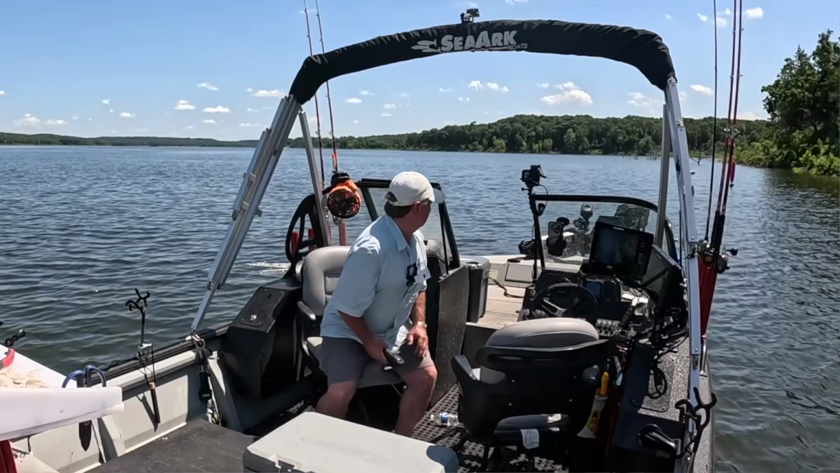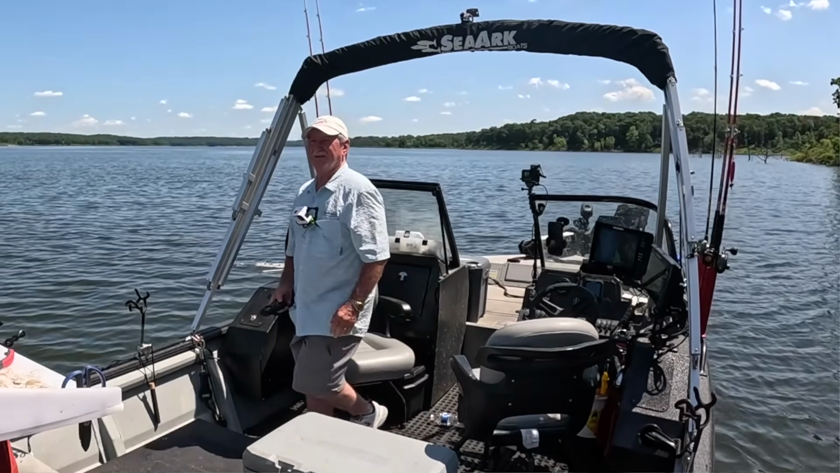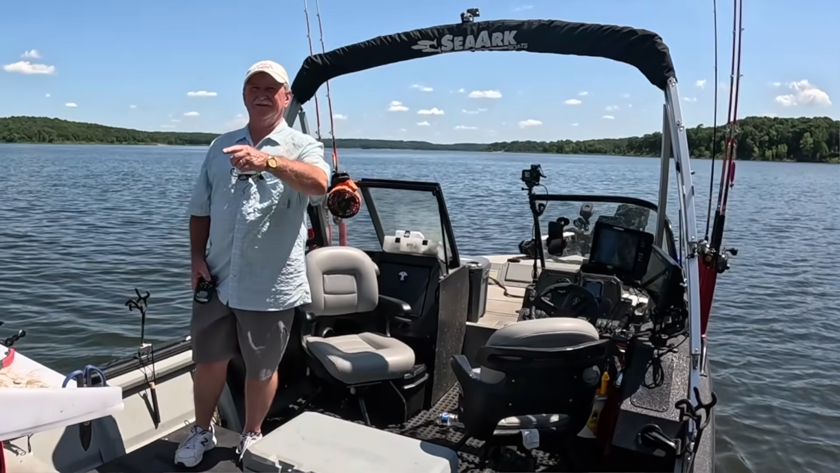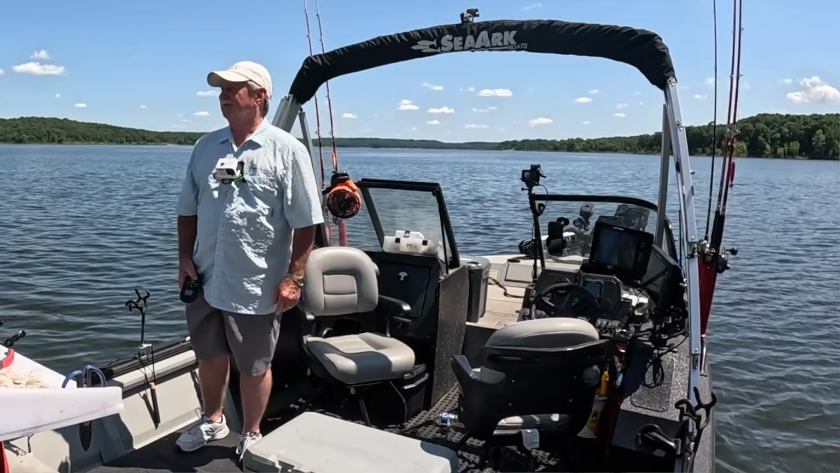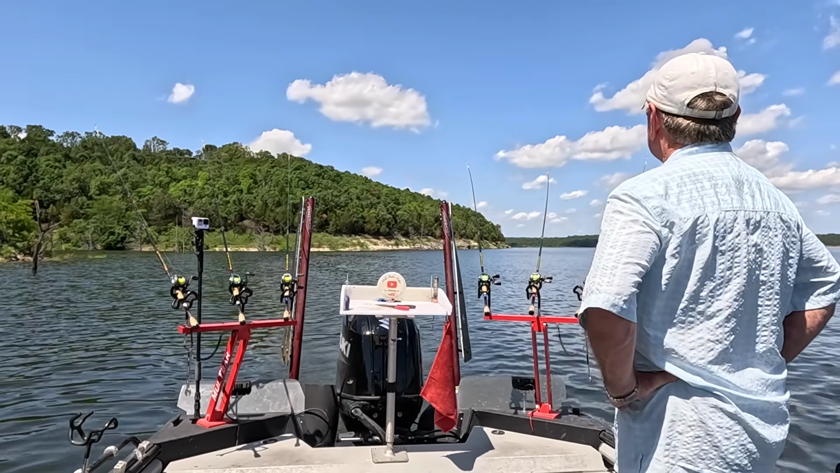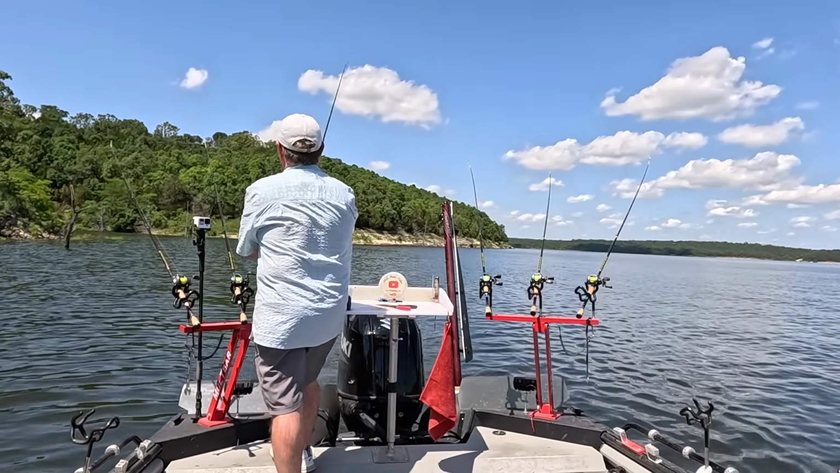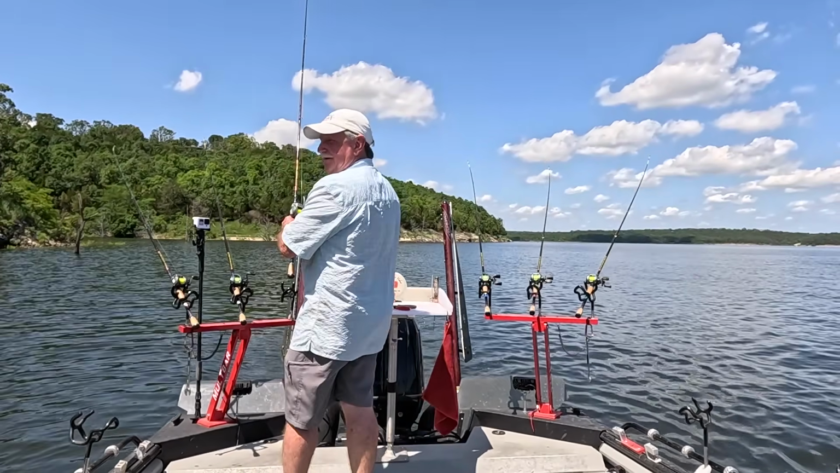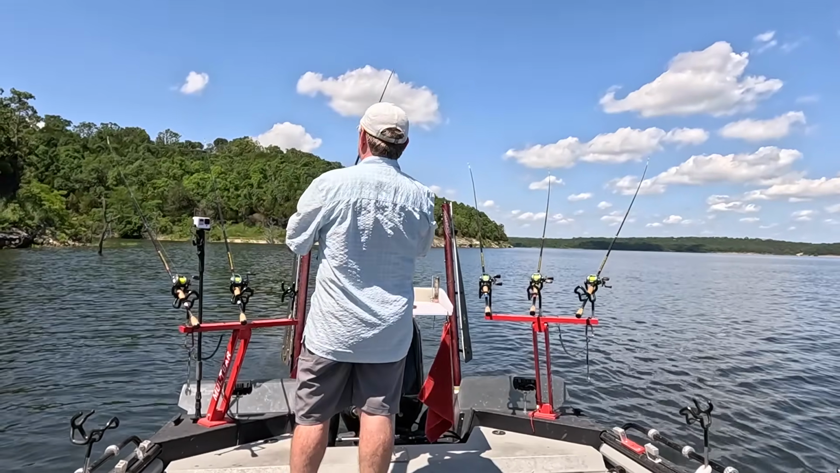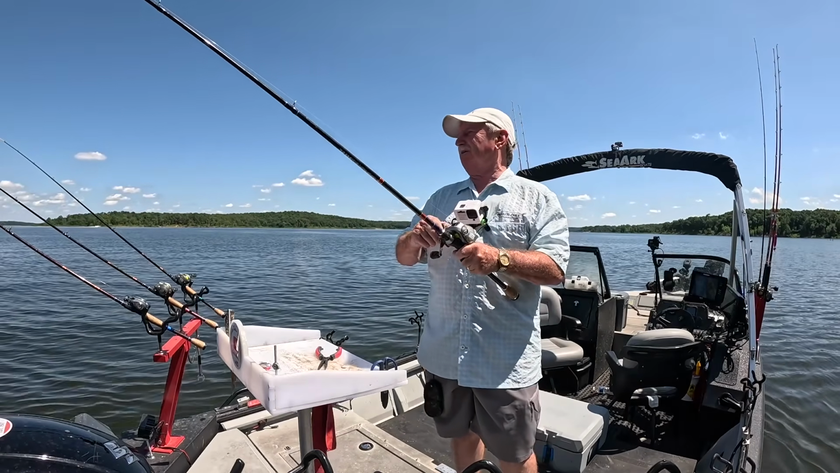I'm getting in a little tight here, not paying attention. May be in trouble. Man, we ought to catch a fish right in here. There he is. I told you we ought to catch a fish here. There's another one. Yeah. It just looked fishy now. I was right. These fish are facing the wrong way. Don't you know you're supposed to be looking the other way?